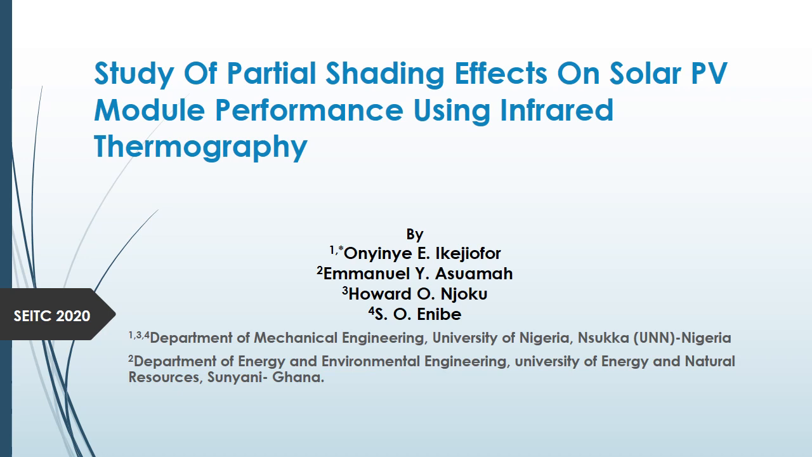This presentation is on the topic, Study of Partial Shading Effect on Solar PV Model Performance using Infrared Thermography.